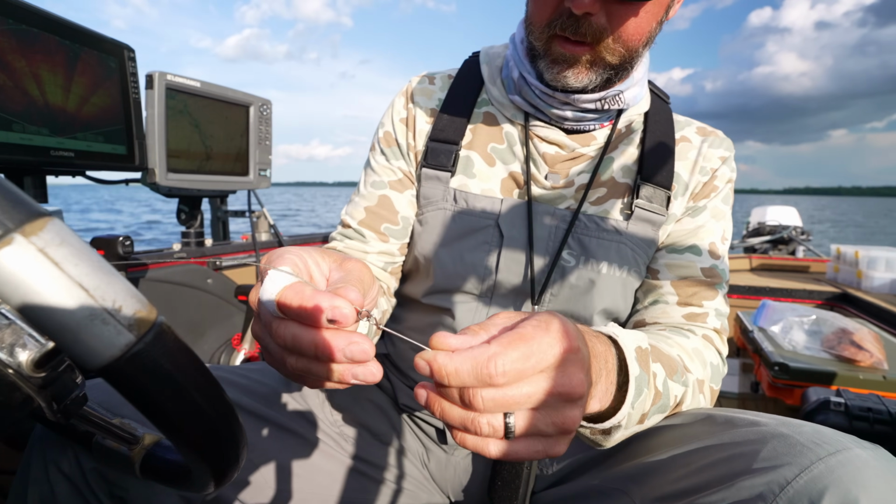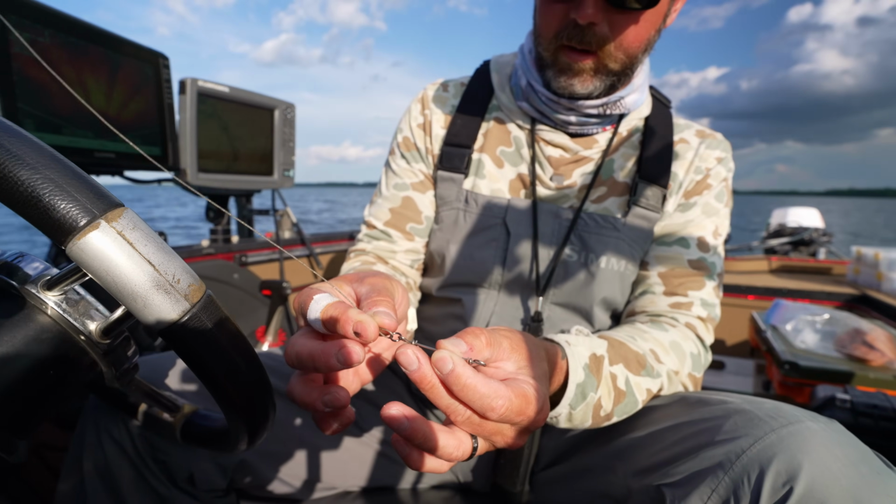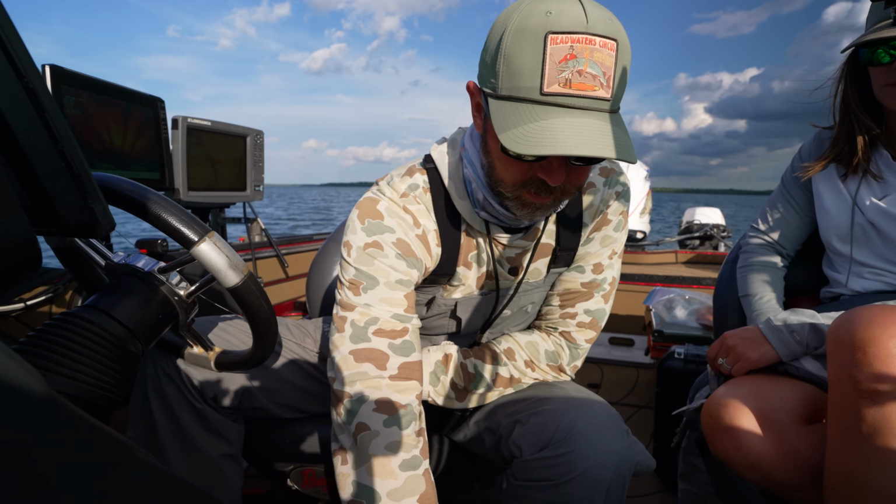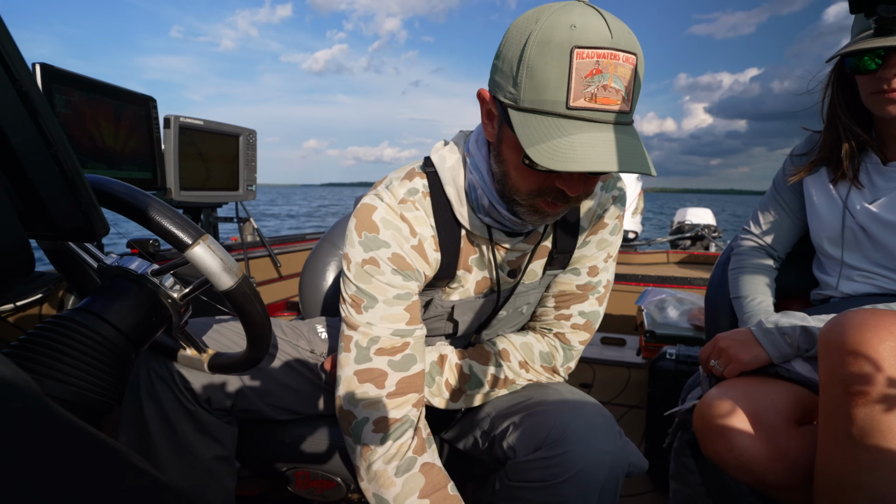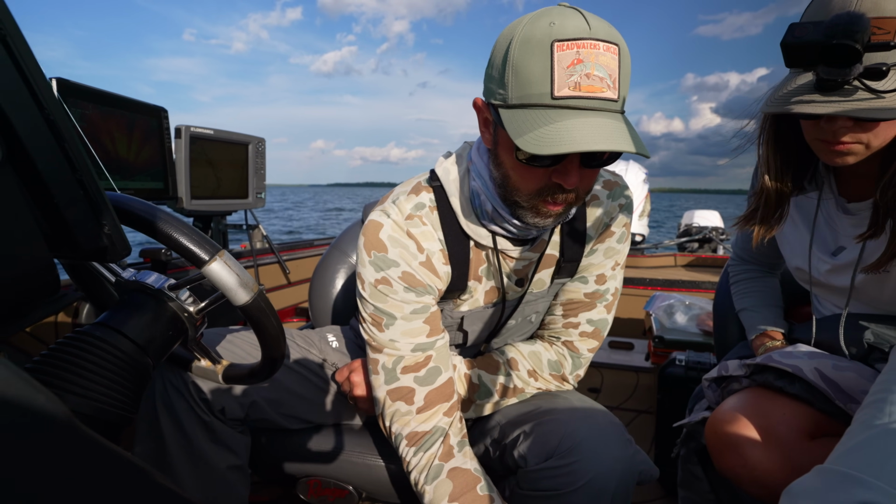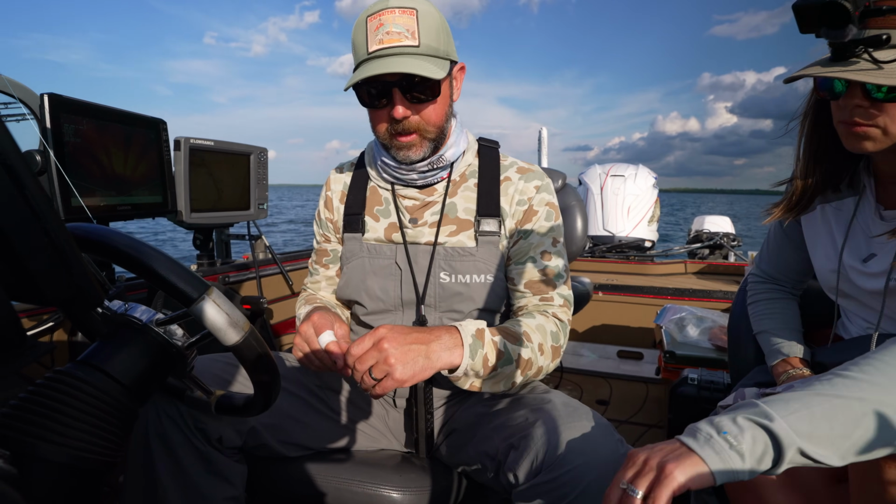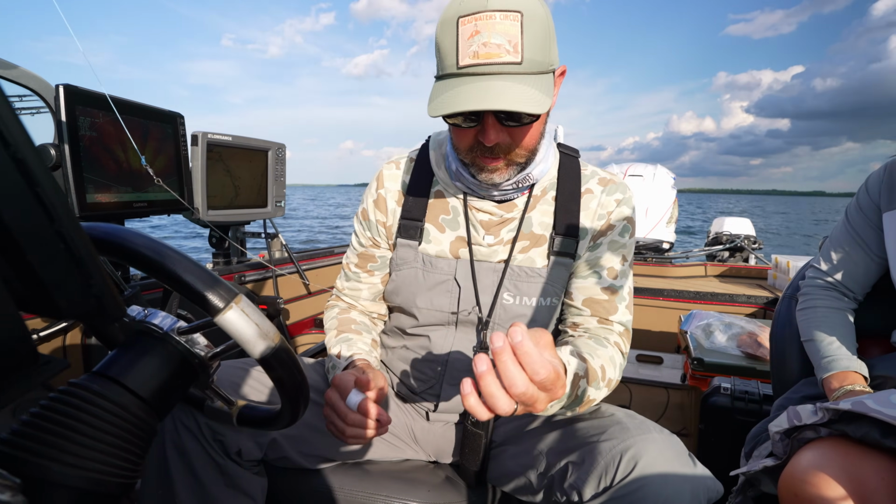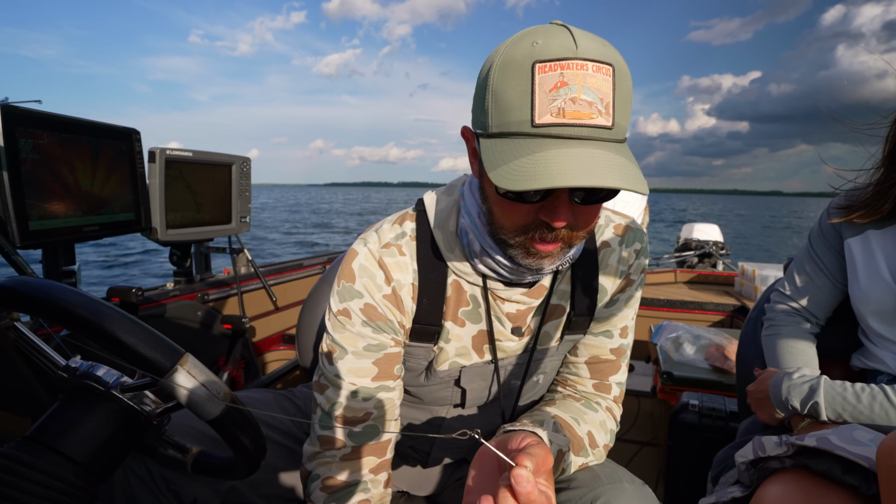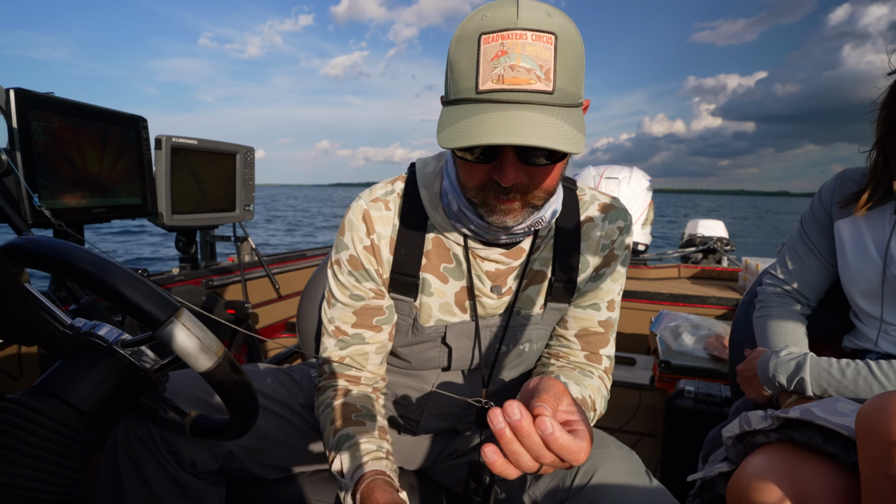Just like this. And your hook will go right here. I think so many people are afraid to deviate from standard hook placement because they only get maybe one or two strikes a day from a muskie. They don't want to take any chances, right? But I can assure you that you're not taking any chances if you do this. Your hooking percentage will go up, and also the safety of the fish is paramount.